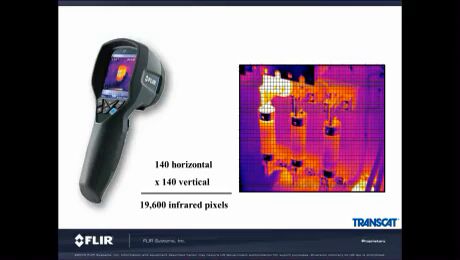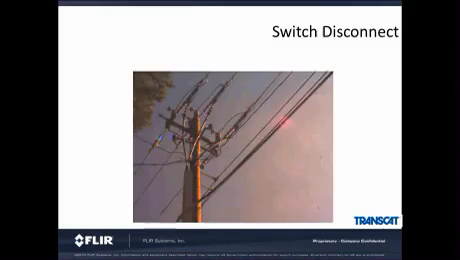The thermal camera also produces a two-dimensional picture where each pixel can be read for its exact temperature measurement. This gives the camera operator a clear understanding of how their equipment is performing. The thermal camera also does this very fast and usually from a safe working distance. A picture's worth 1,000 words has never meant as much as it does now.